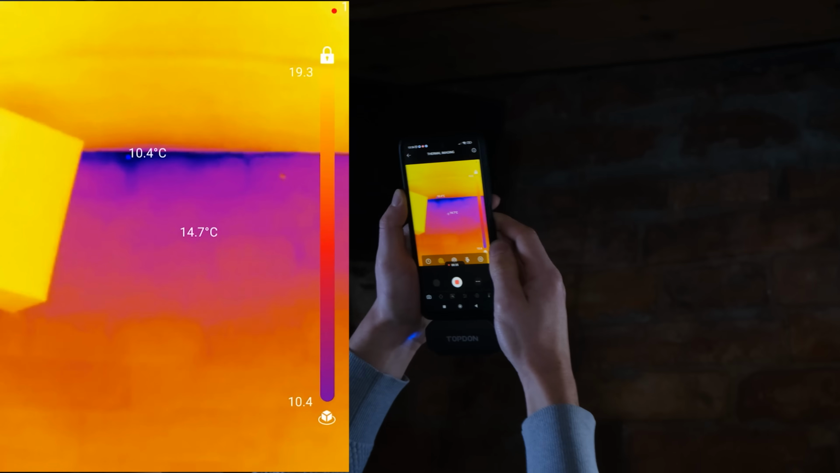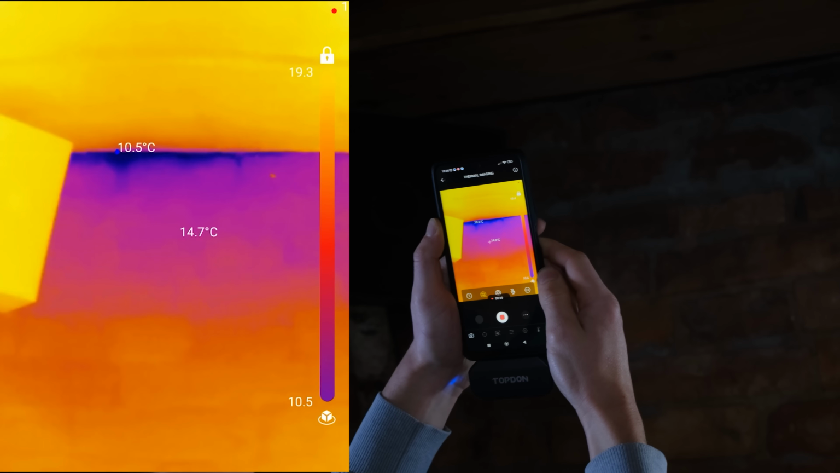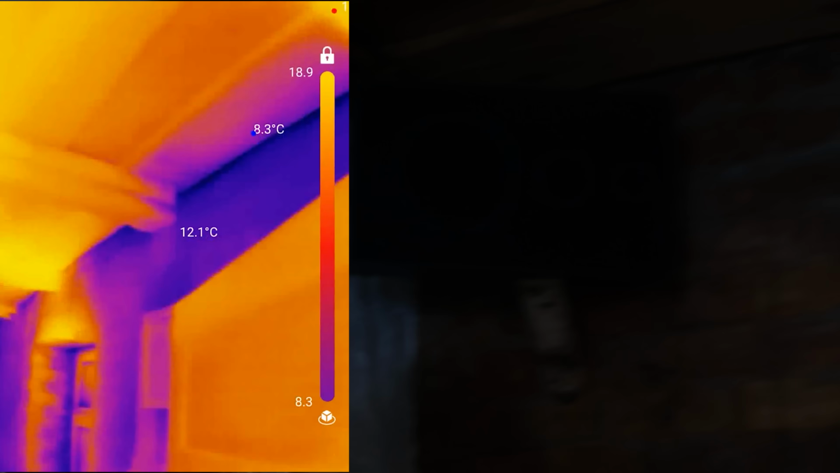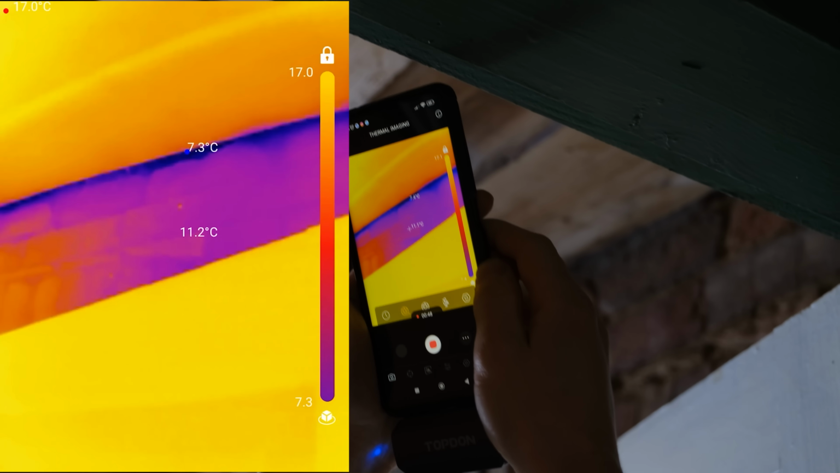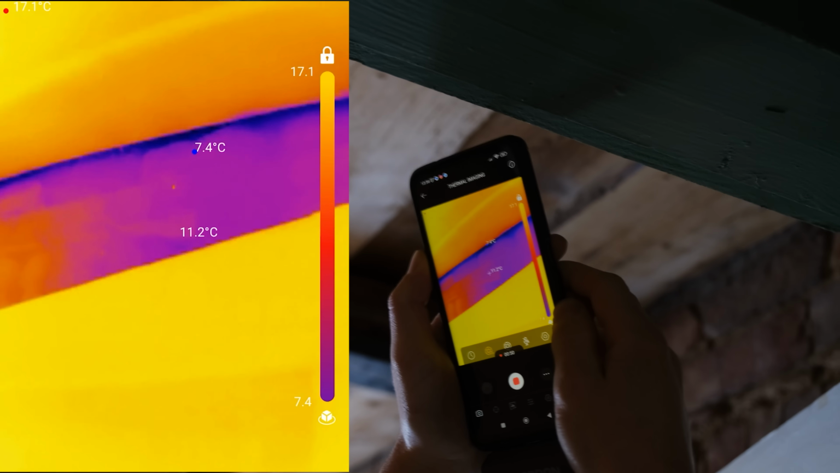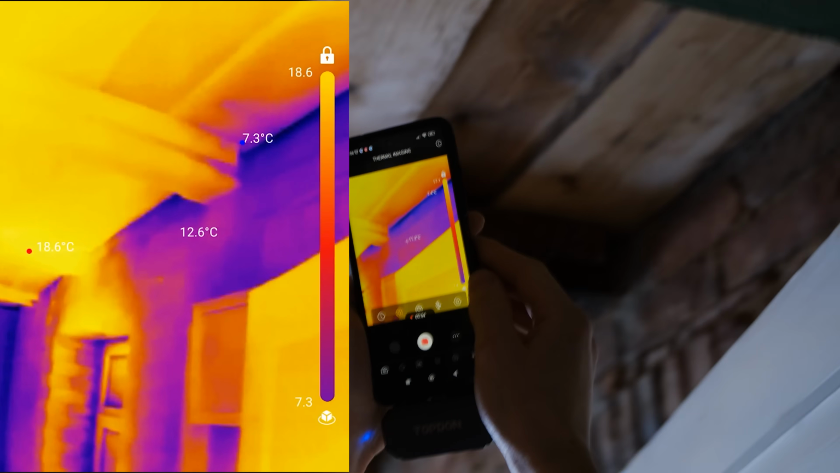So as we can see, there's some air coming in. Probably the mice have made a hole again. Yep, 10 degrees. It's not good. There's 7 degrees up there. So we have to close all of those now. But it's also a spot between the insulation and the brick, so I'm not sure if it's air or just really a cold corner.